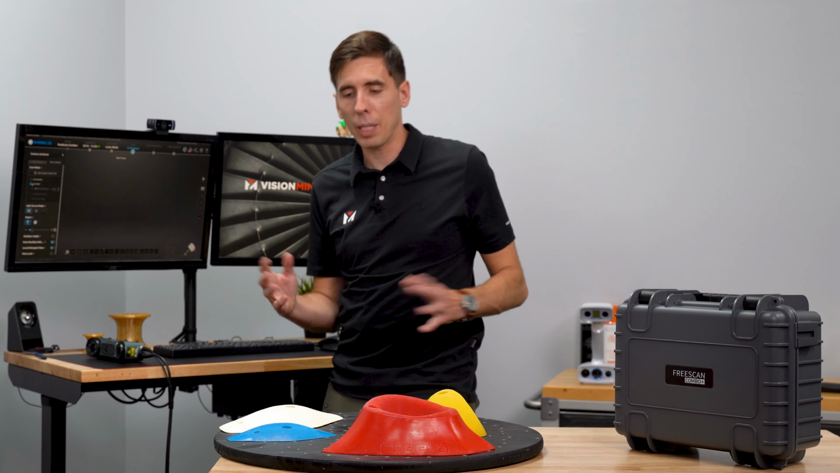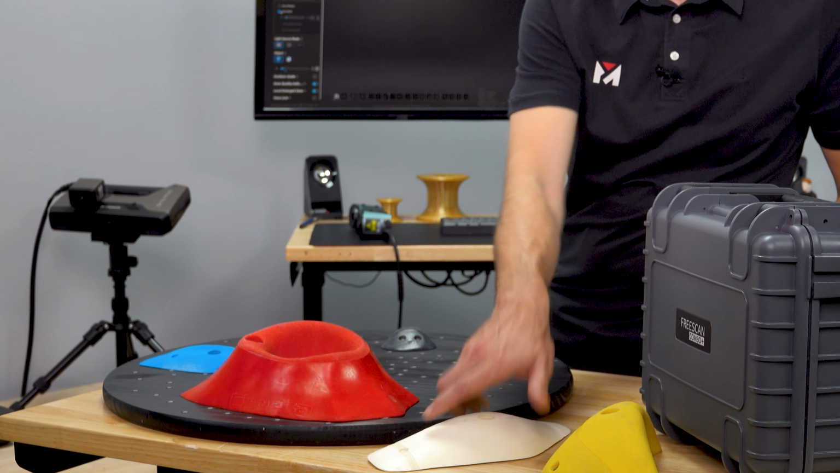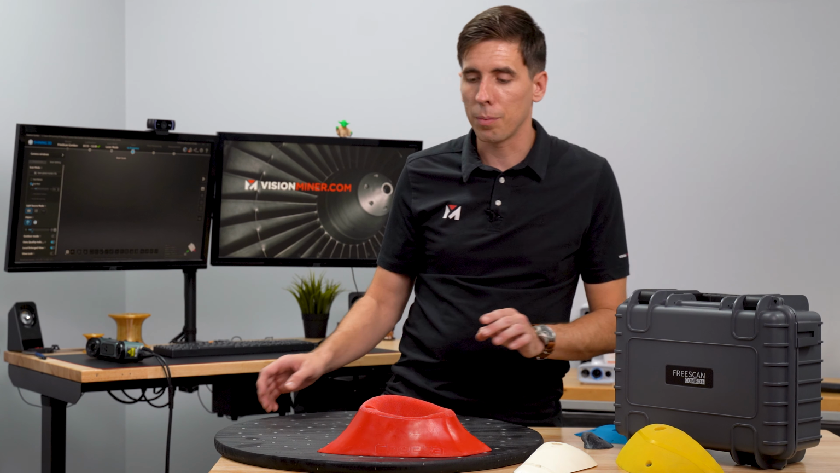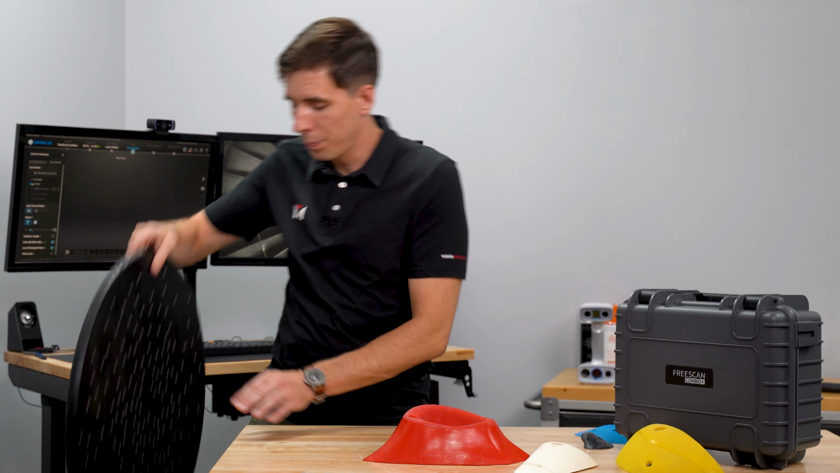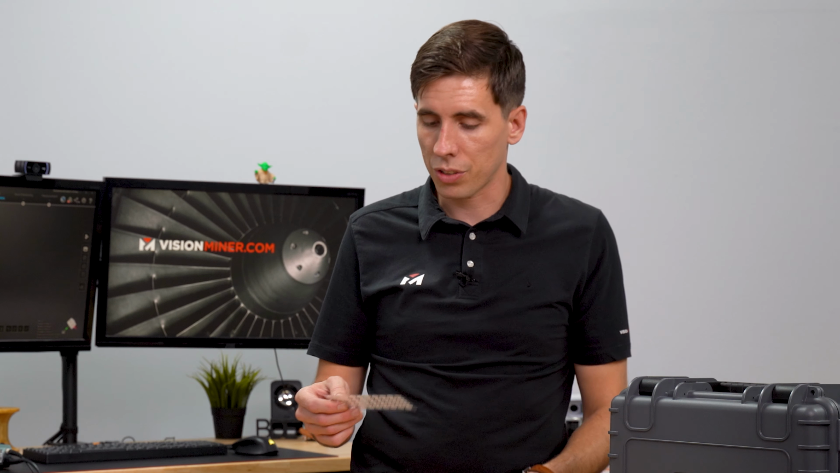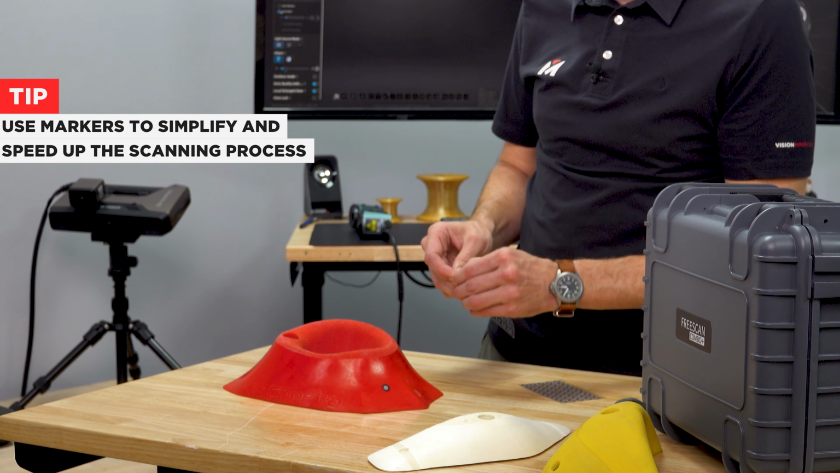Go straight to scan mesh. I'm gonna get these other ones out of the way. Now, one great feature that I do love about being able to use markers. This thing is great, I love having a turntable, but if I just use some of the included markers that come with the scanner, I'm gonna put some on the actual part, and then I'll make it even easier to scan, align, and basically just have a great time with it.